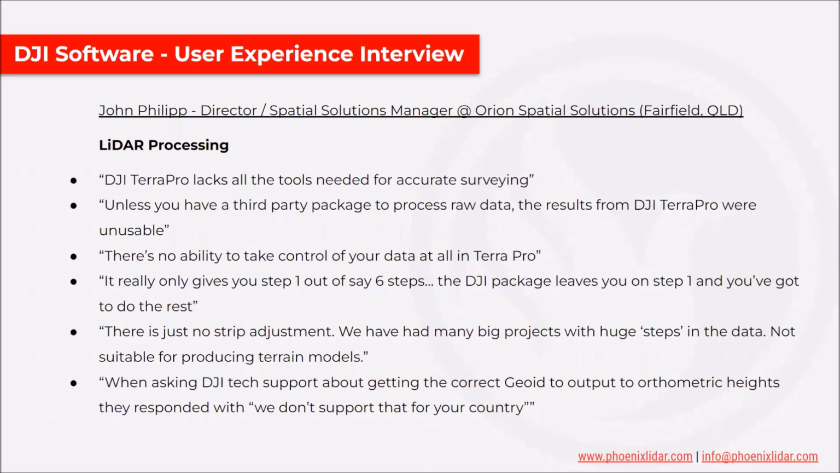Yeah, I wanted to get a feel. I called John Philippe up. He's the director and spatial solutions manager at Orion Spatial Solutions, and he has years of experience in the geospatial world, and he is a mapping and surveying professional. And he purchased one of these DJI L1s, and I wanted to get his feedback and how he felt about it, as he has used Riegl systems and all these other LiDAR systems on the market. I wanted to see how they compared.